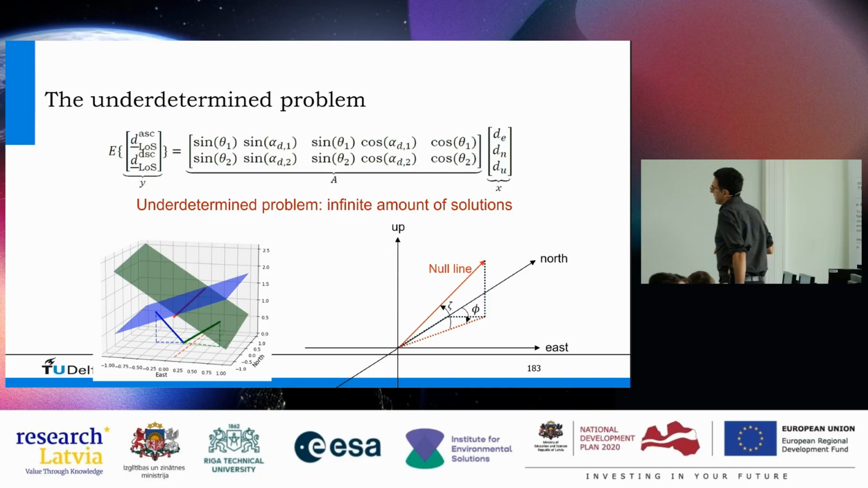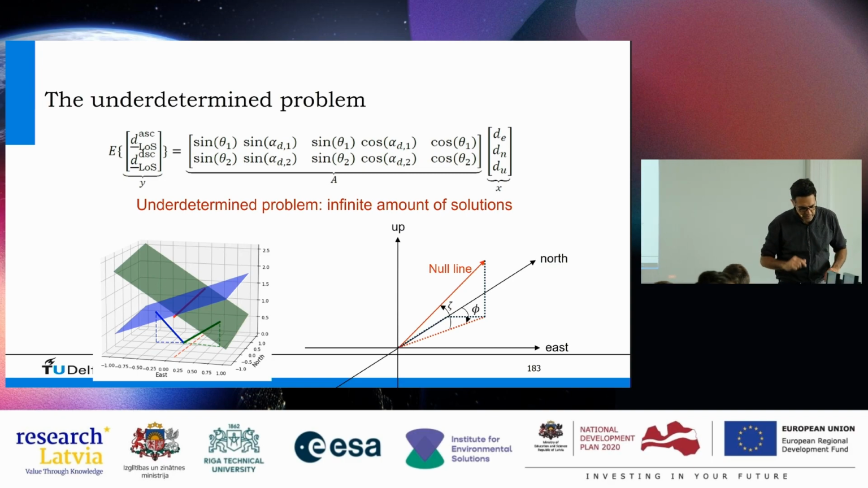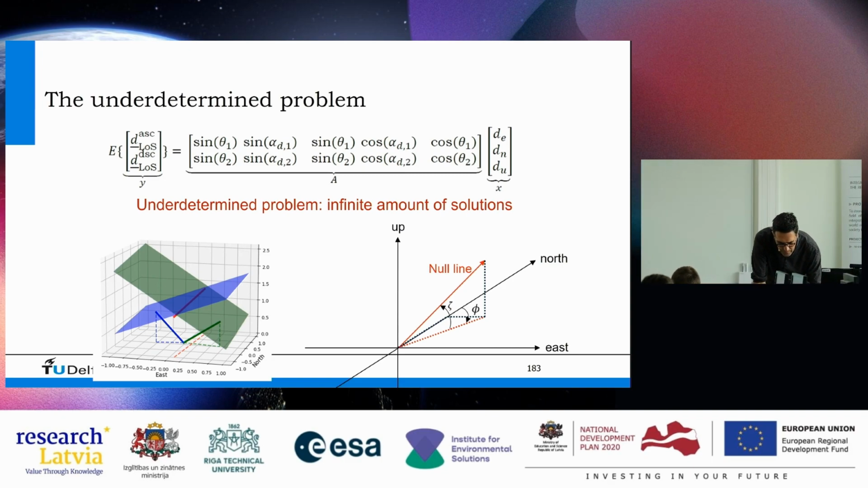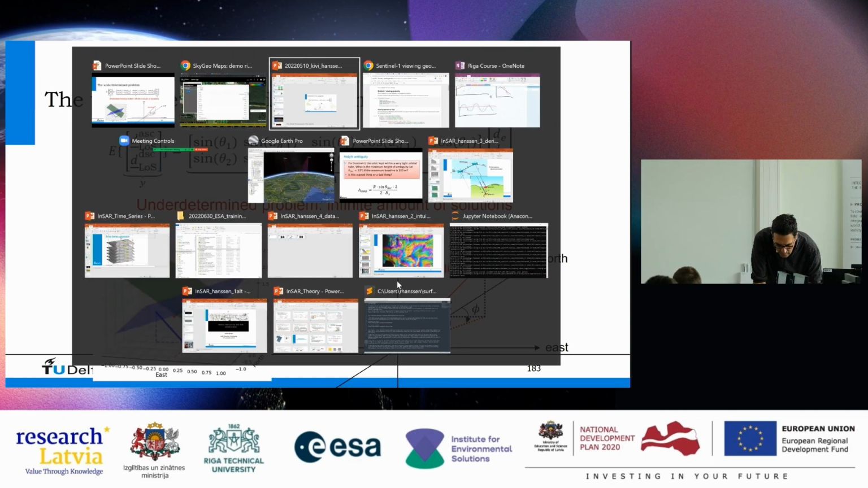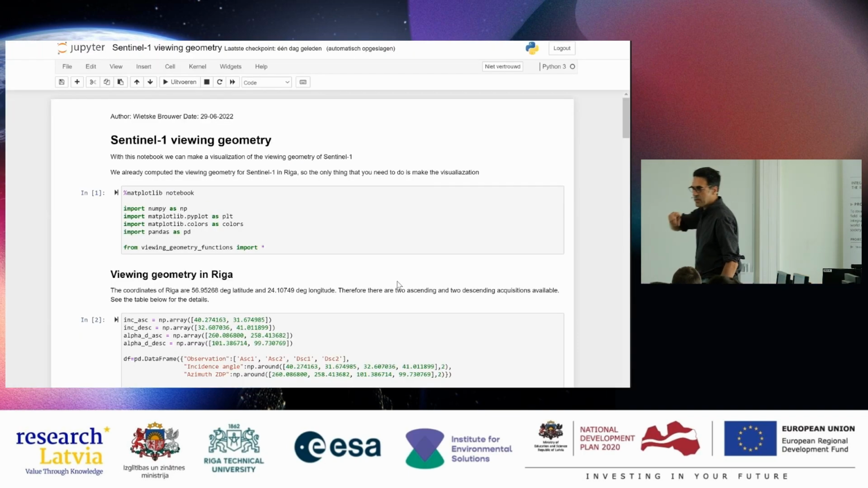So in principle, what we typically have is 2 observations. Actually, Wietske, my PhD student, made this little viewing geometry notebook for Riga. I think you can link it and download it. Yesterday she computed the viewing geometry for the satellites here.